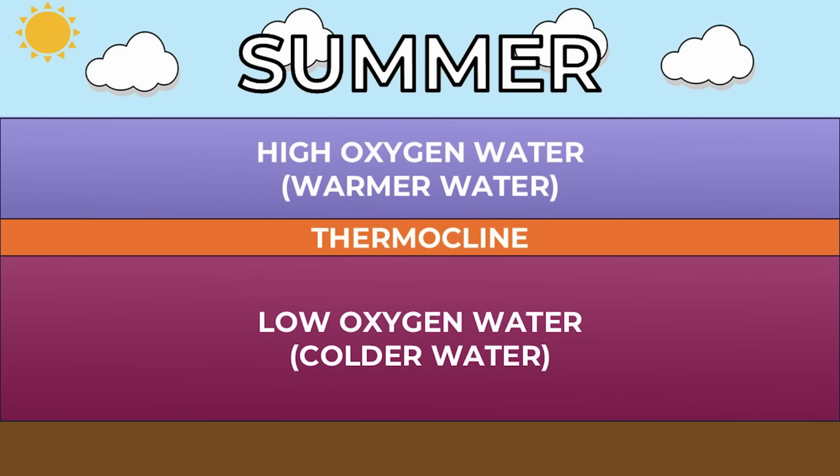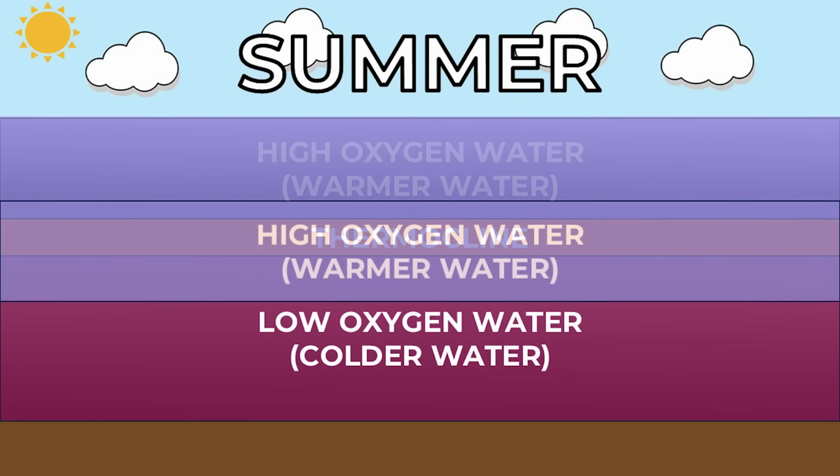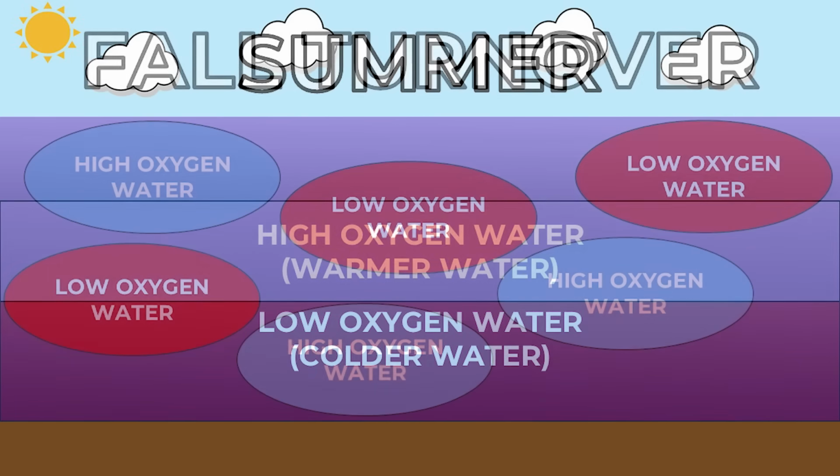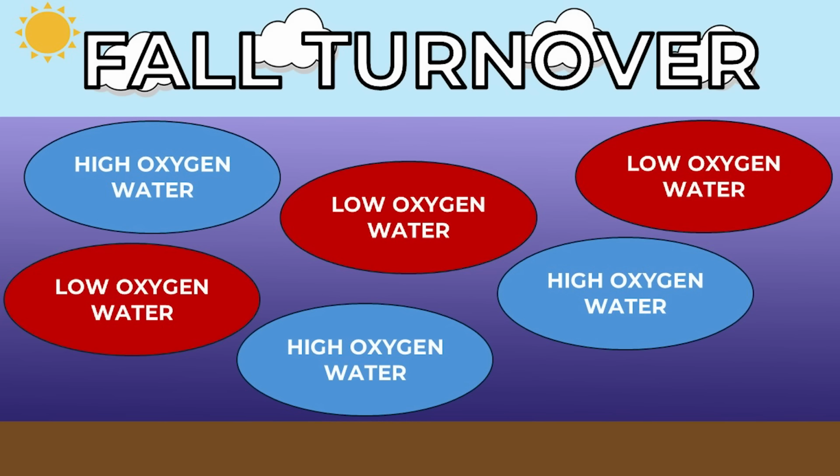However, during the fall, water temperatures start to cool down, and that cools off the surface of the water, causing the water to actually sink and mix with the water at the bottom of the lake. This means you're going to have high oxygen and low oxygen water mixing, and you'll have pockets of low oxygen water that's actually deadly to the bass.